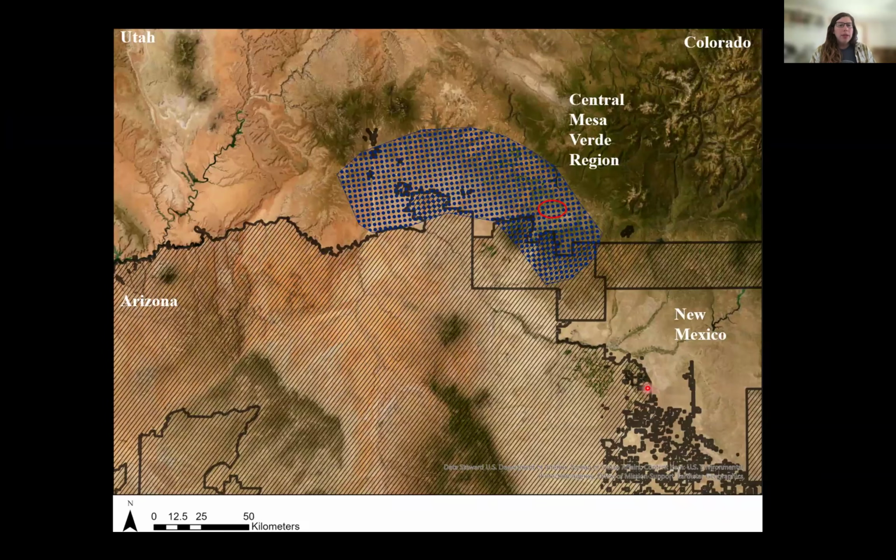So as I'm sure many of you know, Crow Canyon is located in Cortez, Colorado. This is a map showing the Four Corners region of the United States. We have New Mexico, Colorado, Utah, and Arizona. Cortez is very near to the Four Corners. In the areas with the thick black outlines and the diagonal slashes, that is current reservation or off-reservation trust land. And then the area with the blue polka dots is the approximate area of the Central Mesa Verde region. And we have Cortez represented here with the red oval shape.